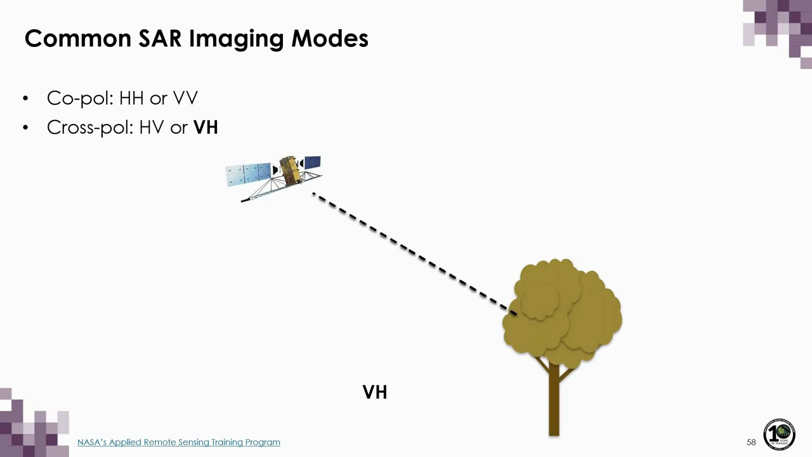So when you transmit and receive the same polarization, it's referred to as co-polarization. But it's also possible to transmit one polarization and receive another. We call this cross-polarization, and in this example, what I'm showing you is VH, where we transmit in the linear vertical, and noting again that just because we transmit linear vertical doesn't mean that that's all that is scattered back towards the sensor. But in this case, we're just going to be receiving in the linear horizontal.